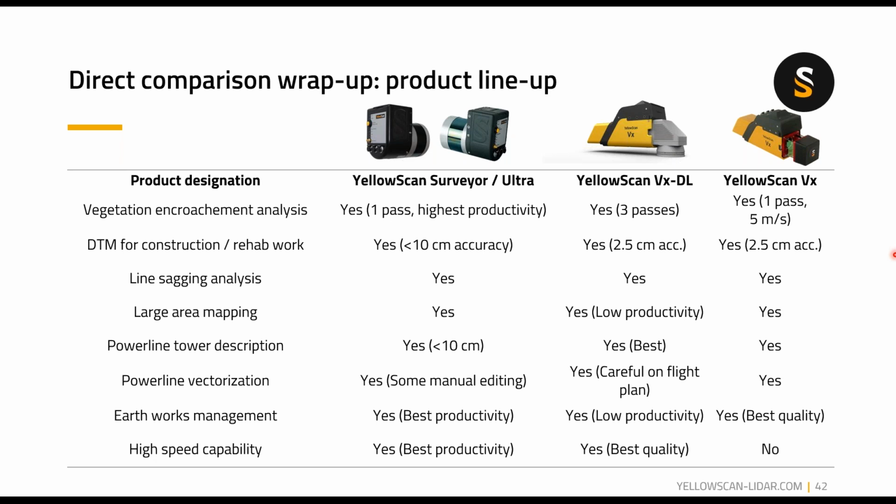Back to the power line tower description, all systems are perfectly capable of describing your power line tower, the VXDL being the best at it, because you have that density and the quality of the data. Regarding the power line vectorization, every sensor can do it. The Surveyor Ultra, you're looking at potentially some manual editing and verifications. The VXDL is really good as long as you're careful on flight planning, and the VX is capable of doing it.